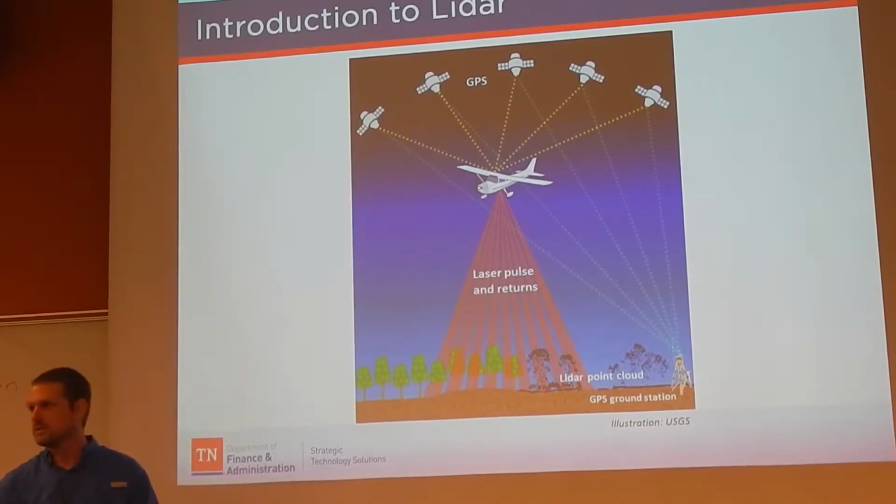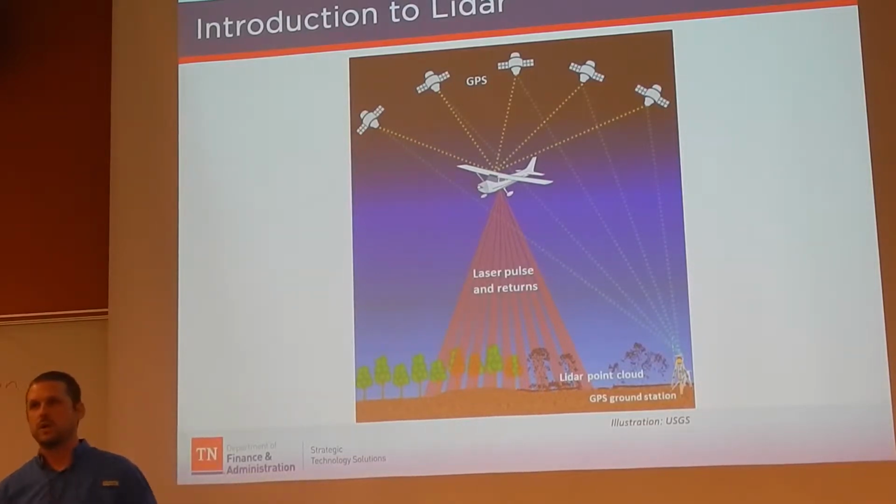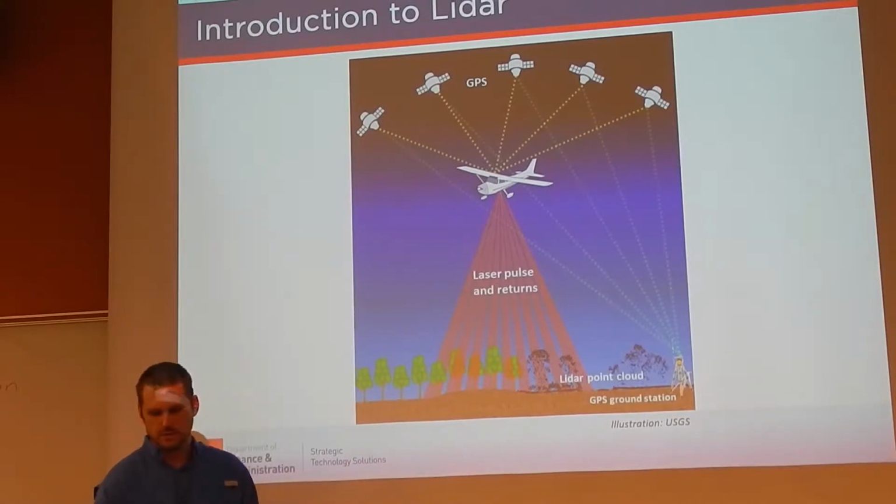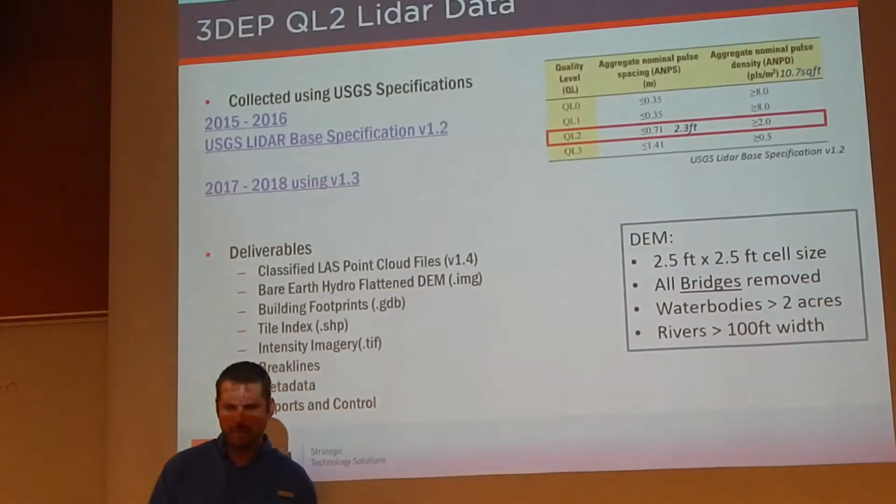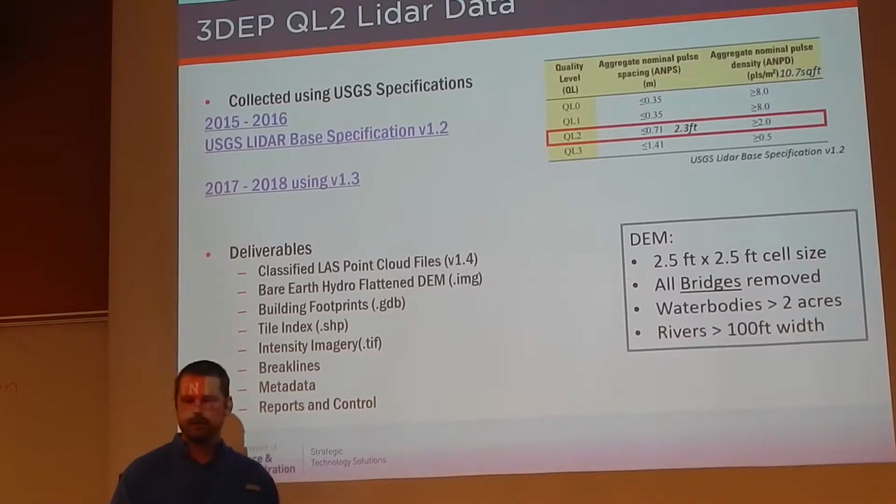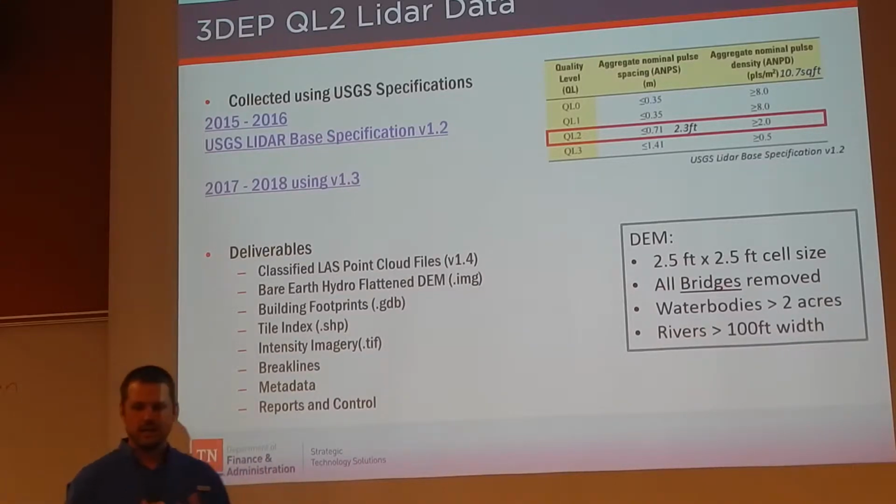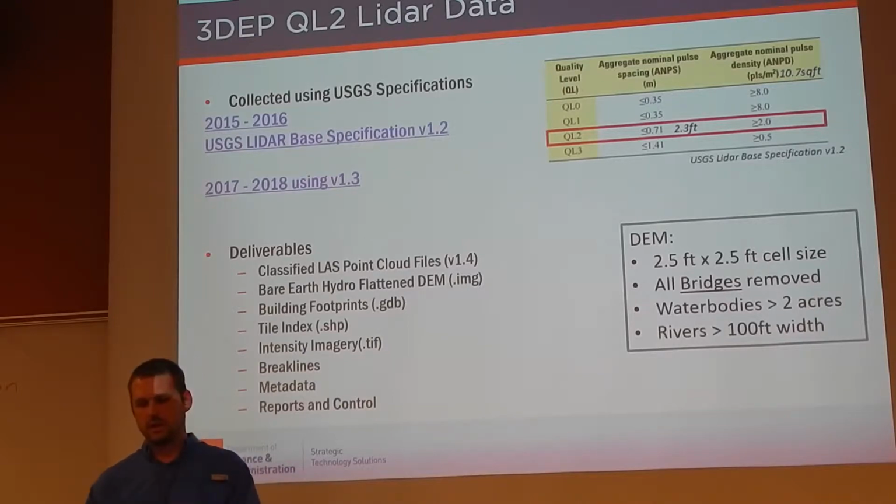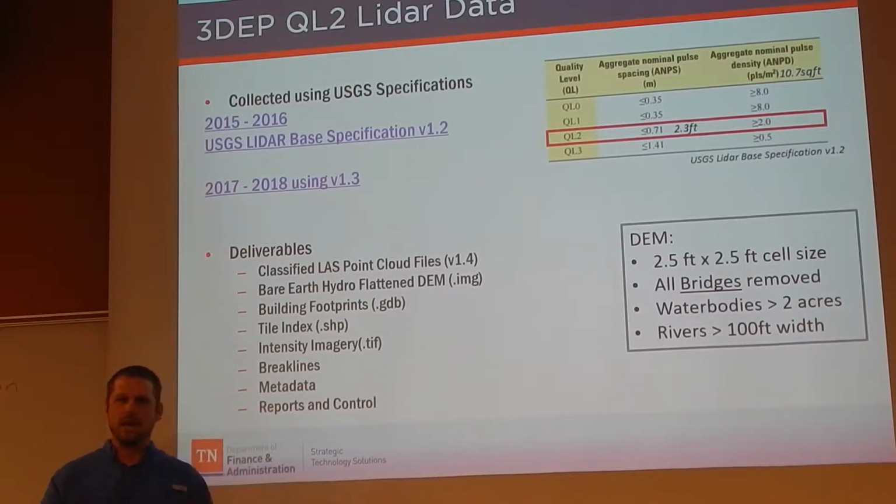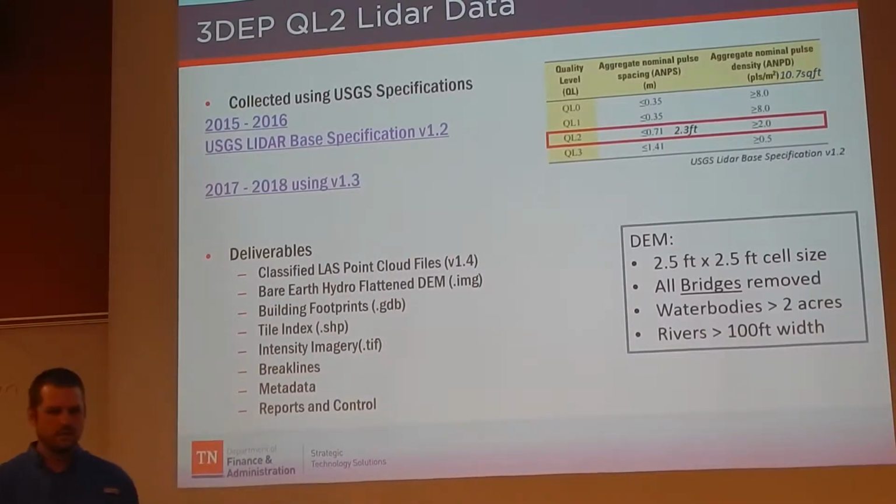So that produces the point cloud that we can then take and get products from and other deliverables. Specifically, the QL2 LIDAR data, you'll hear that quality level mentioned quite often. We've got QL0 all the way to QL3. Our data is QL2, which is an RMSE of 3.9 inches. It's an accuracy measurement between what the actual ground is and the data itself.